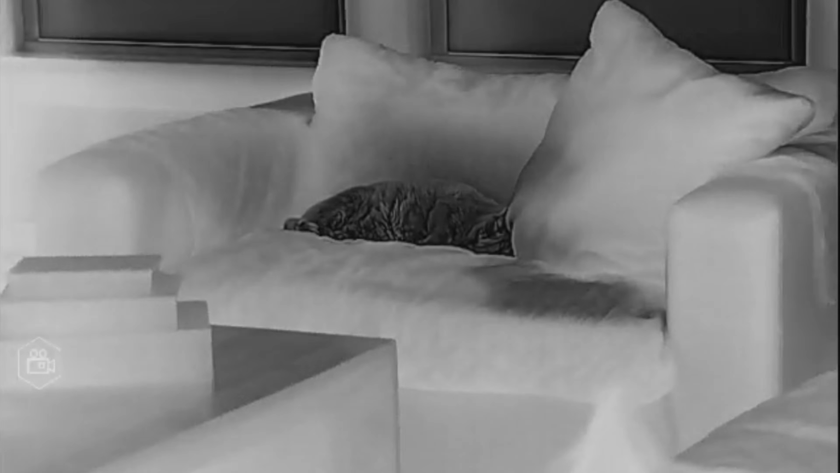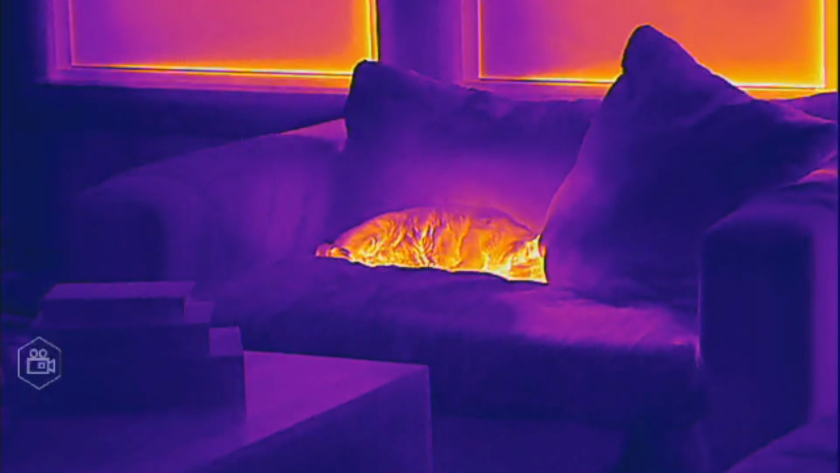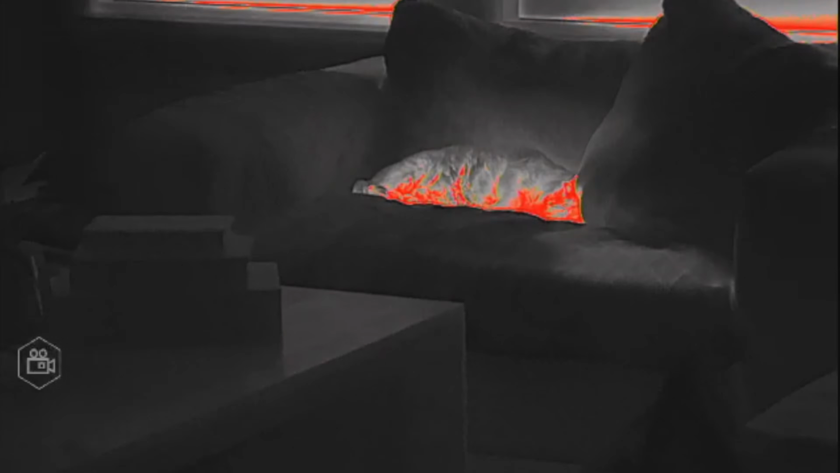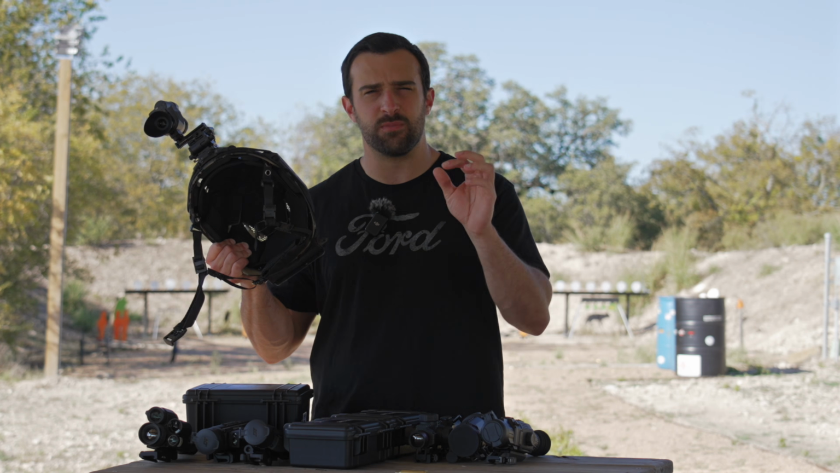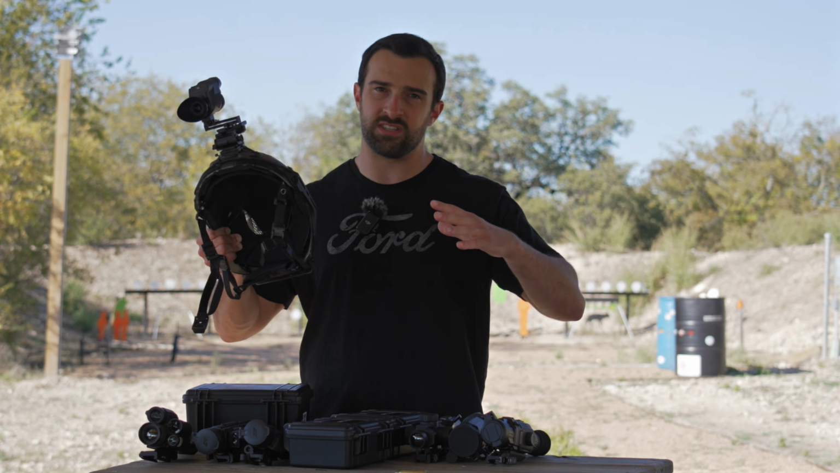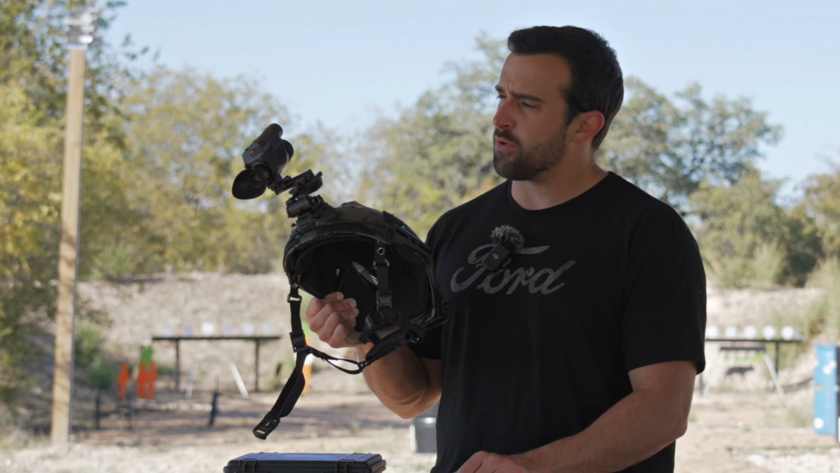It's got profiles like white hot, black hot, iron, green, edge, and red. Not only the resolution and the size that makes it really good for a monocular, but the big thing here is the minimum zoom of 1x power. That just opens up the field of view like crazy. And you can zoom in just a little bit more beyond that, but honestly, for the use of a monocular, might as well just see as much field as possible.